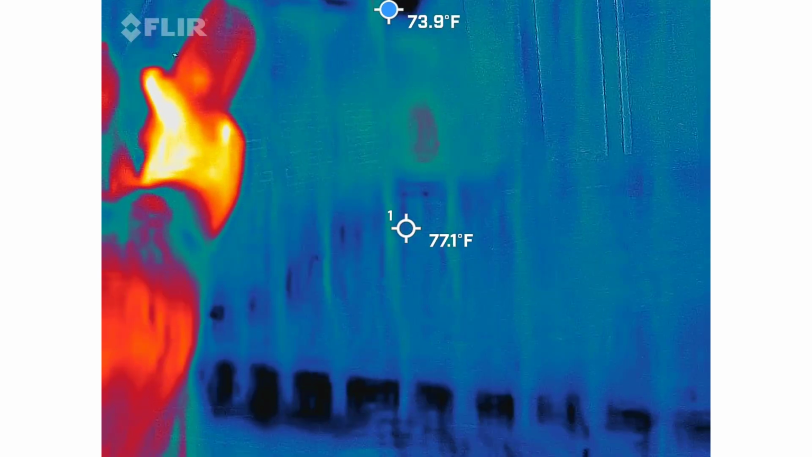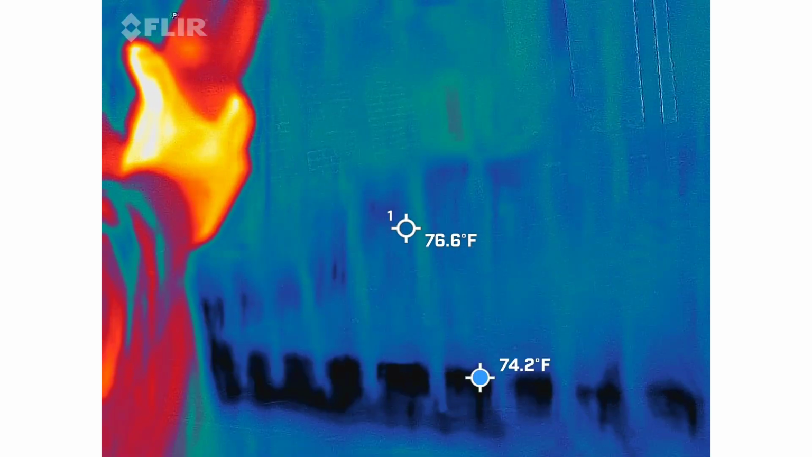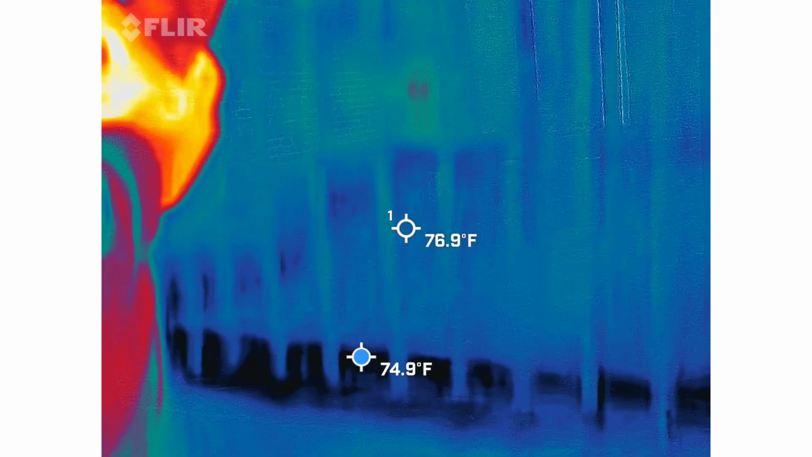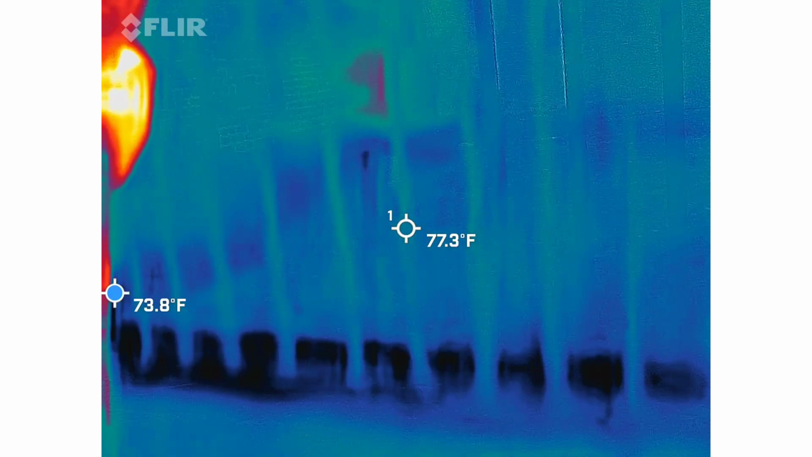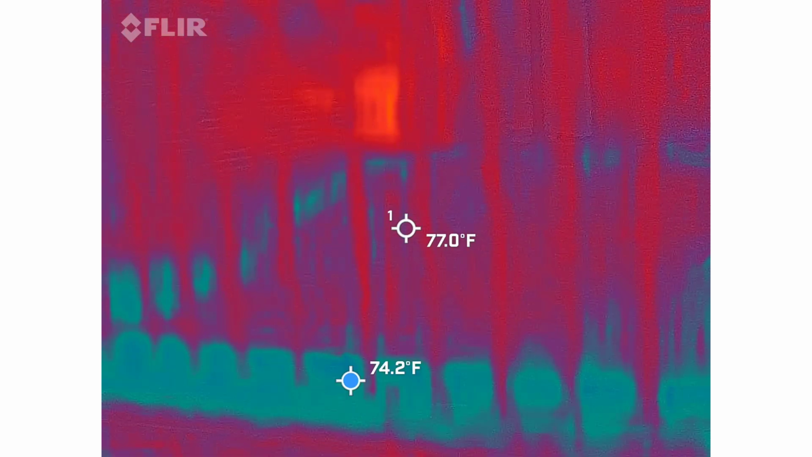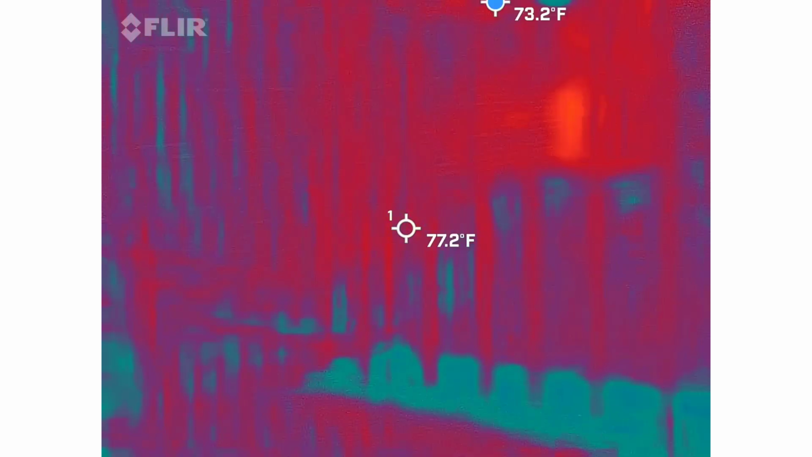What's that dark thing right there? It could be the stuff. I'm not sure that would give a different hue. That's weird. Now it's like purple.